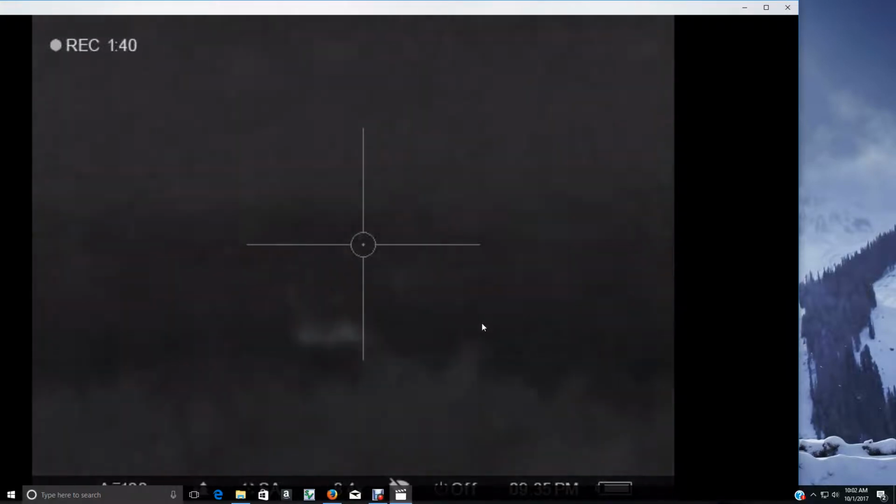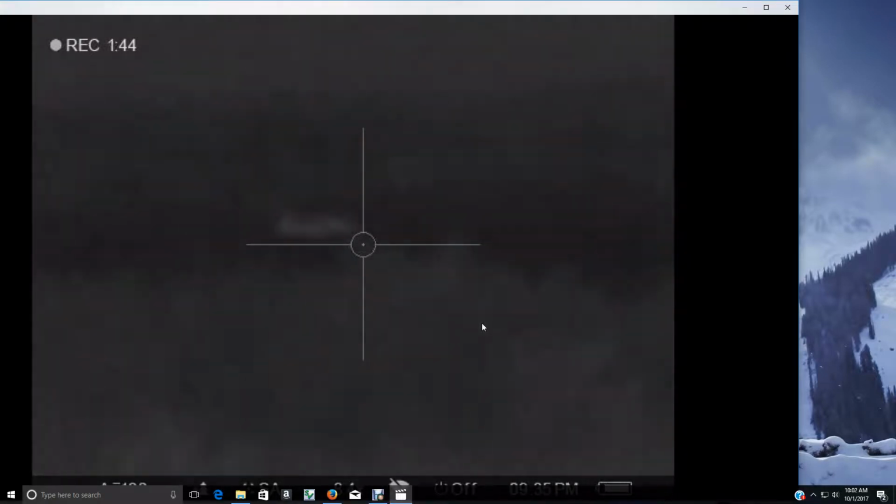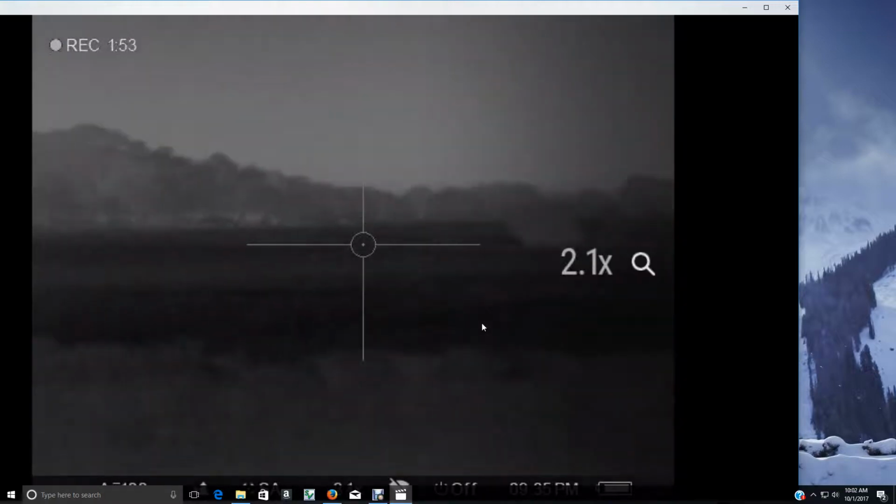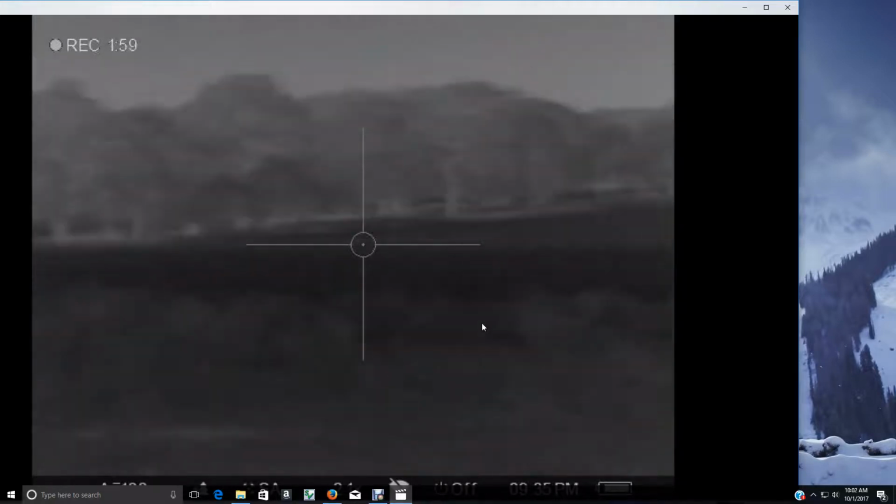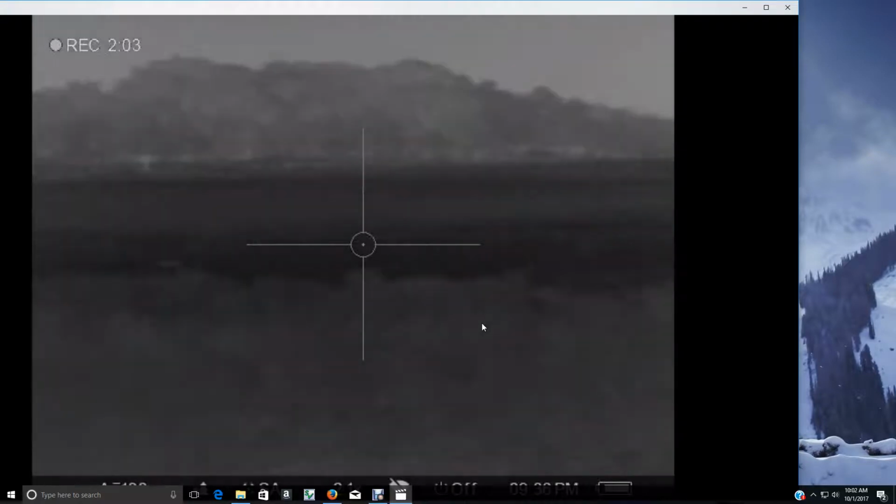I want to make sure. You'll see me probably hit the remote and zoom out. I'm still looking to make sure he stays down, because it is not unusual for them to jump up and run off. If you notice how quick it moved, that's from the remote control. I want to make sure there's nobody else around.